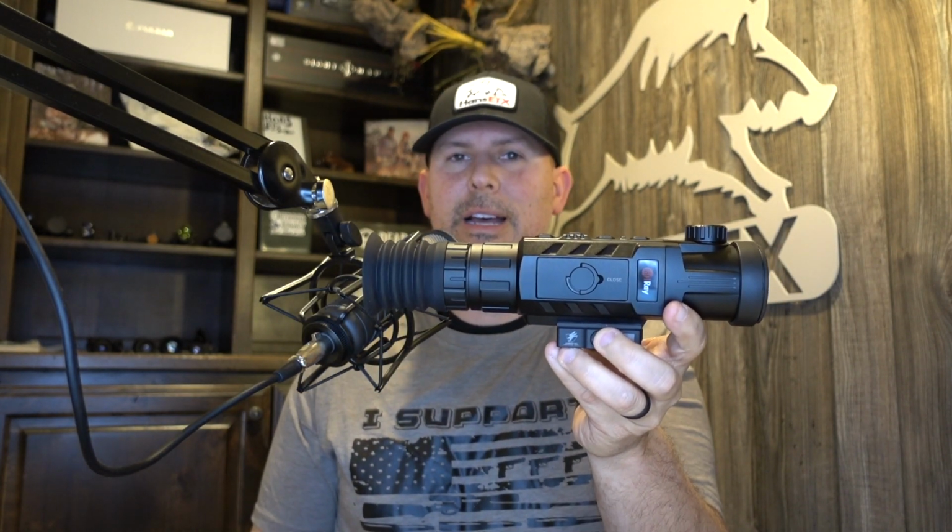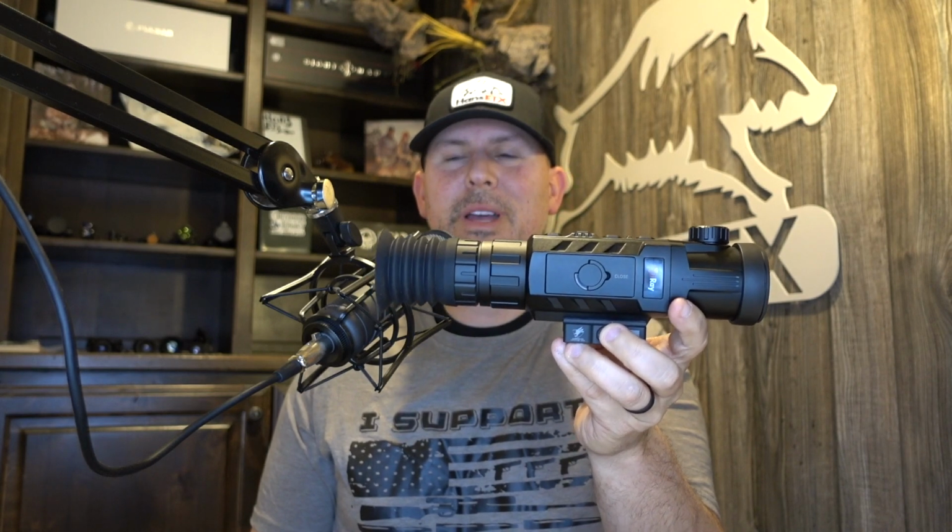The battery right here on the side has a little twist and pulls right out. Again, it's very nice that the battery is removable. You can buy extra batteries to take out and charge up. Again, they get a lot of run time on these batteries. It seems like I barely charge this thing at all. This is a pre-production demo unit that we were thankful to get from Iray to test. But I've hunted behind it for at least a month, 6 nights a week. Got a lot of hours behind this scope, and I rarely had to charge it. Not very often at all. It lasted a long time.